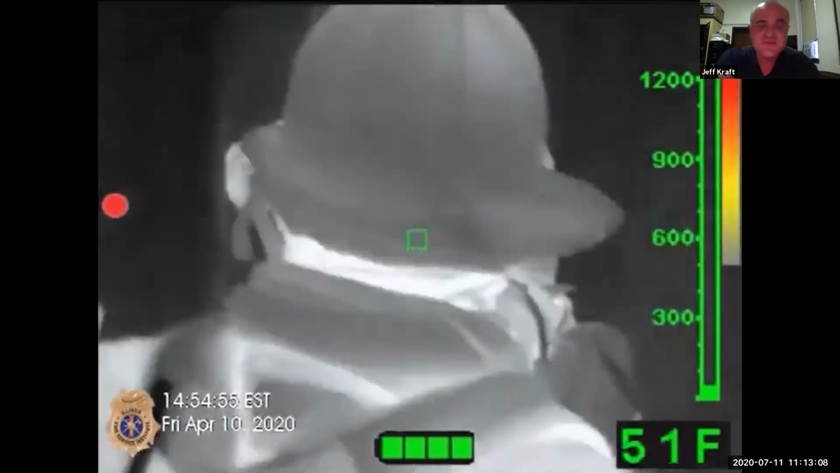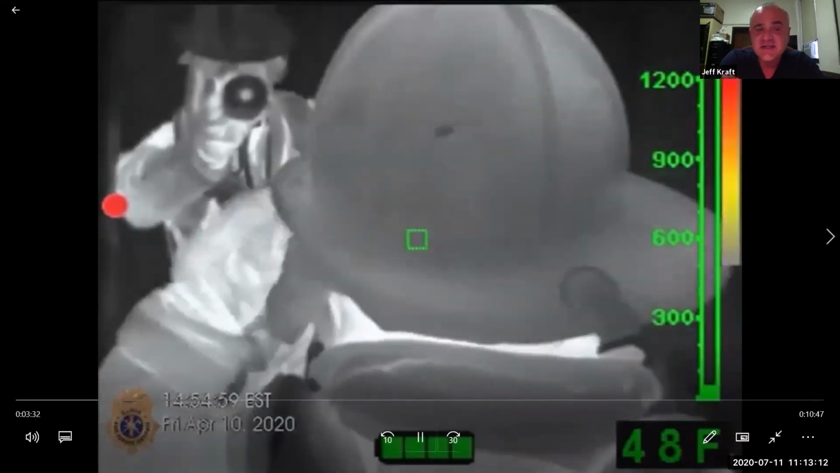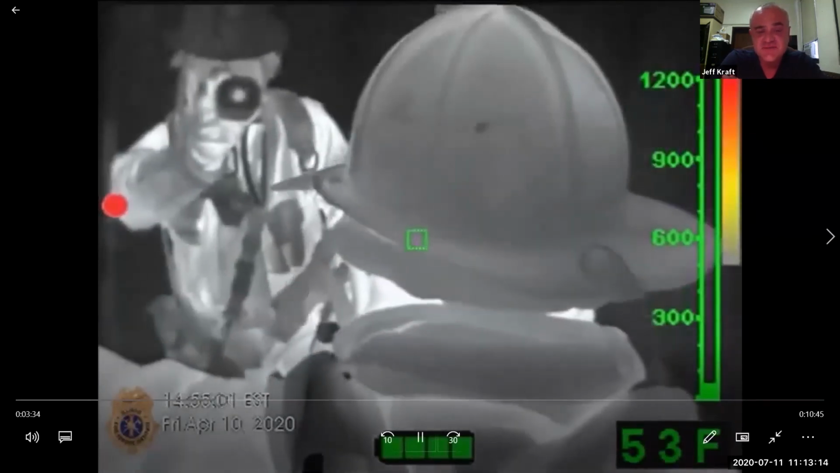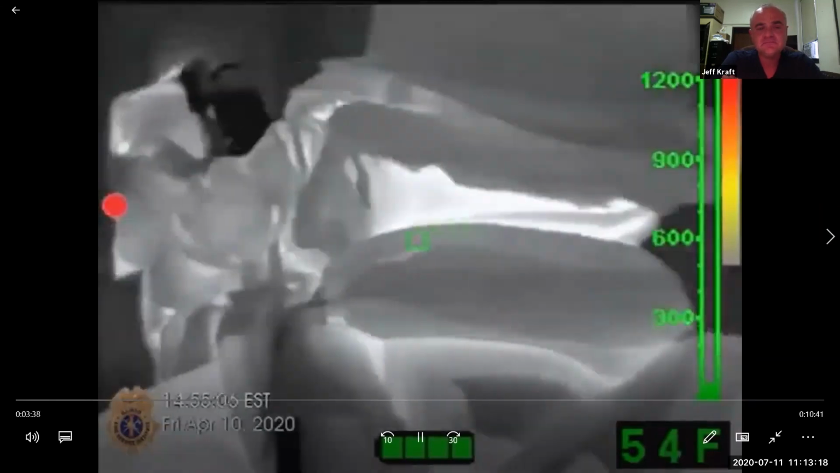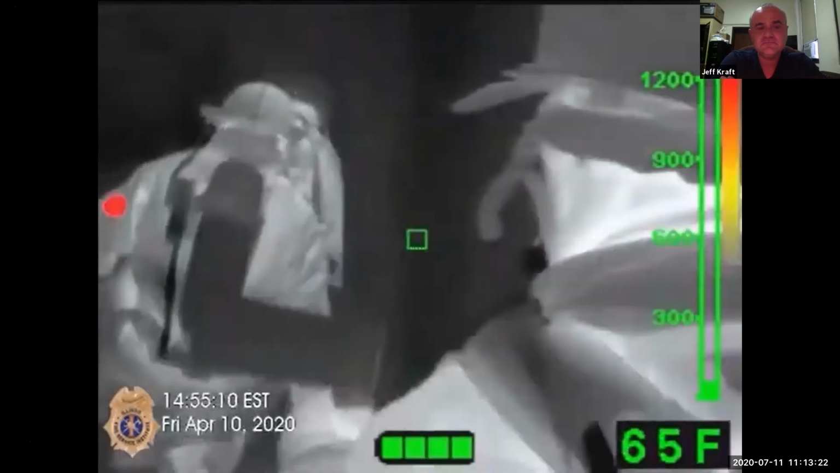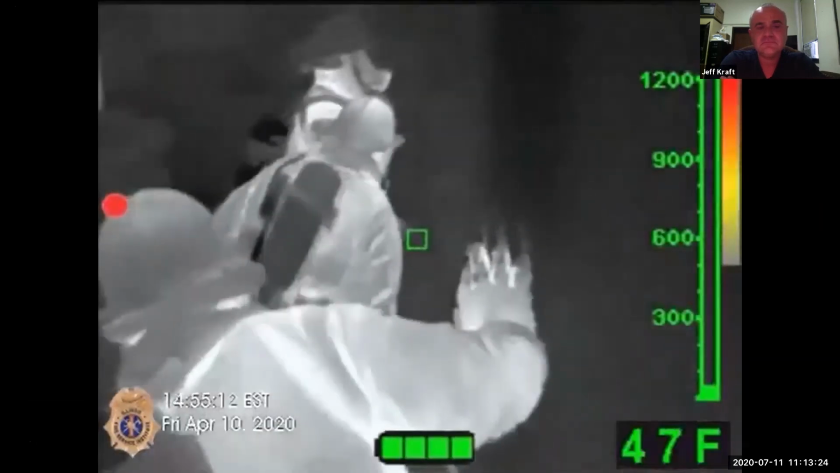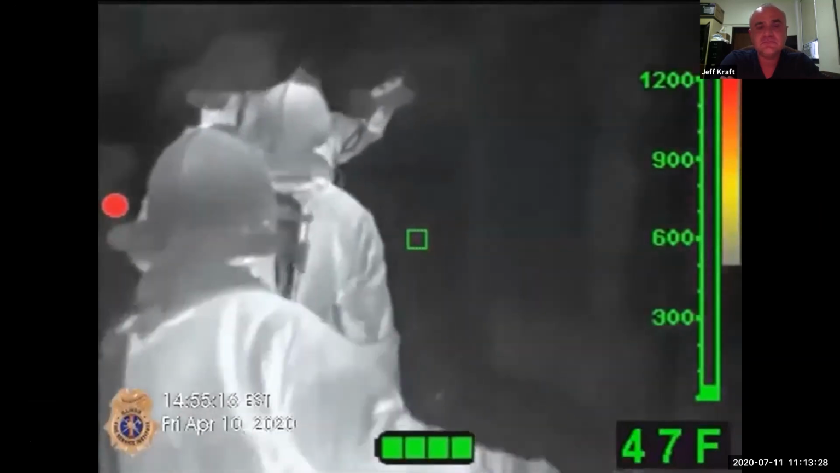See how the officer's looking back, making sure he has the firefighters with him, looking at the ceiling, making sure he's checking temperatures. The process of using the thermal imaging camera to search a room and orientate the firefighter for the search is repeated for every room of the structure.